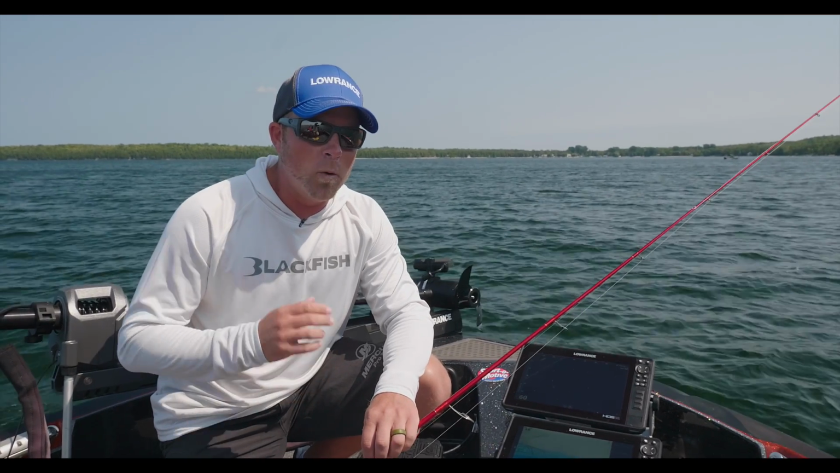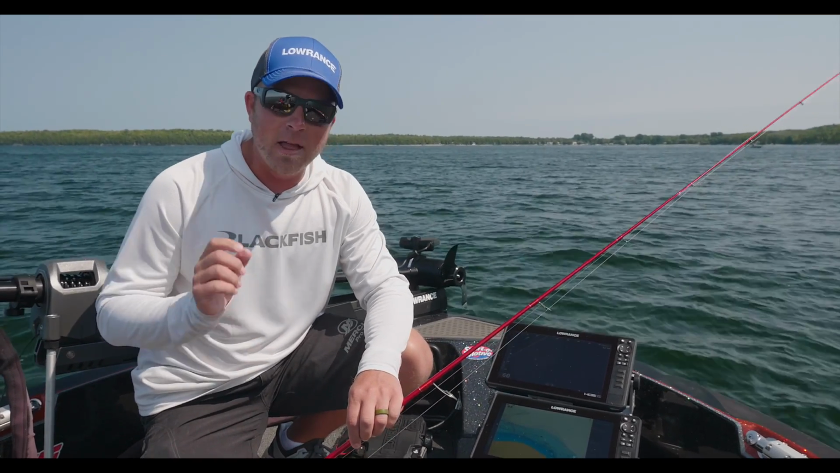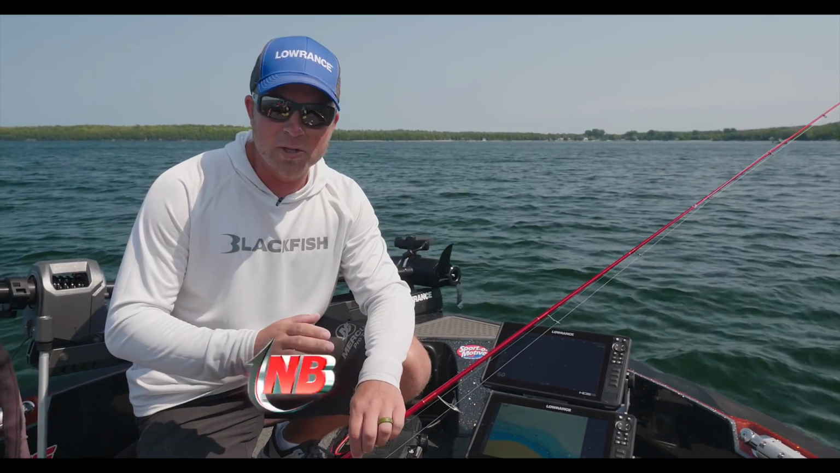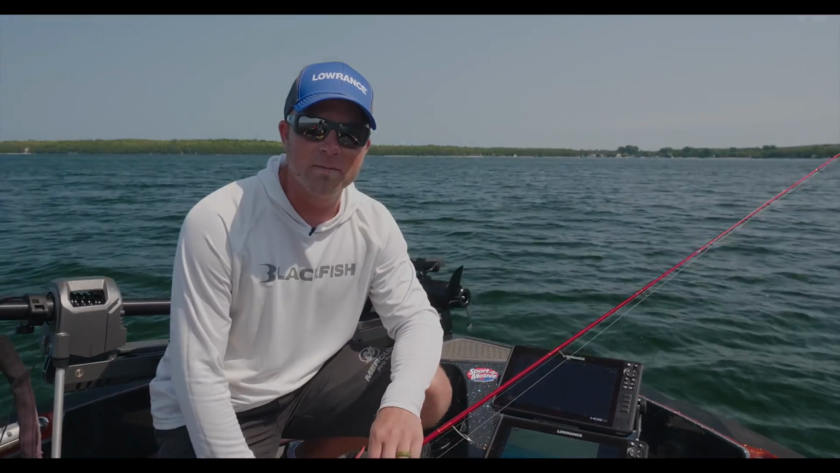So I think one of the things that a lot of anglers struggle with is, should I stay or should I go? An active target allows the angler to know if you should stay or go, because are those fish active, are they not active, or should I go find some new ones? Pretty cool technology we have with this Lowrances Active Target.